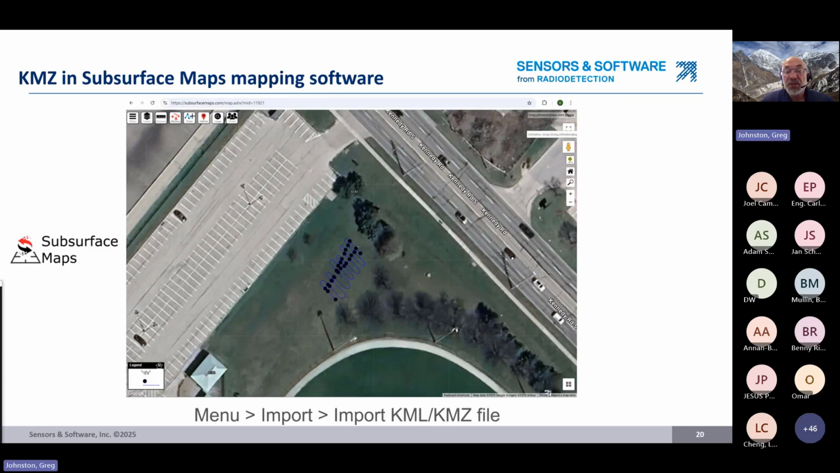Another mapping software tool that many Radio Detection customers use is called Subsurface Maps. And here's a CAMZ file opened in that software. And again, we're literally taking it right out of the field, open it in this software, everything's in place. It's a 30-second process at the longest.